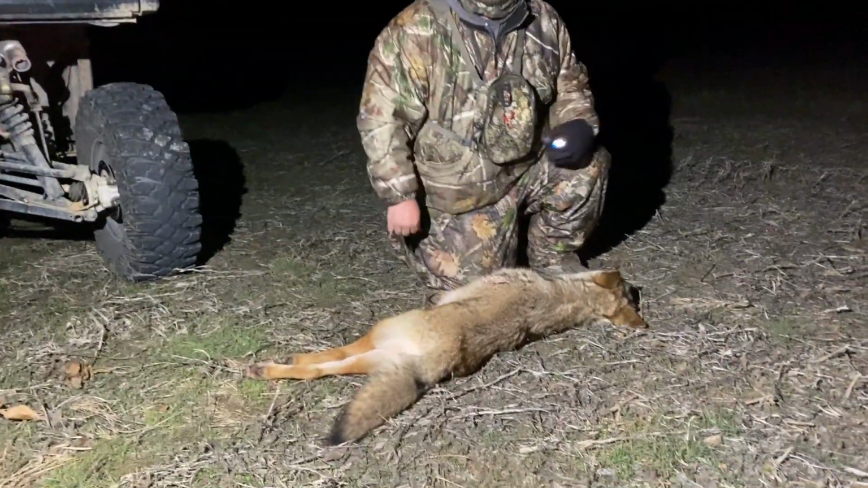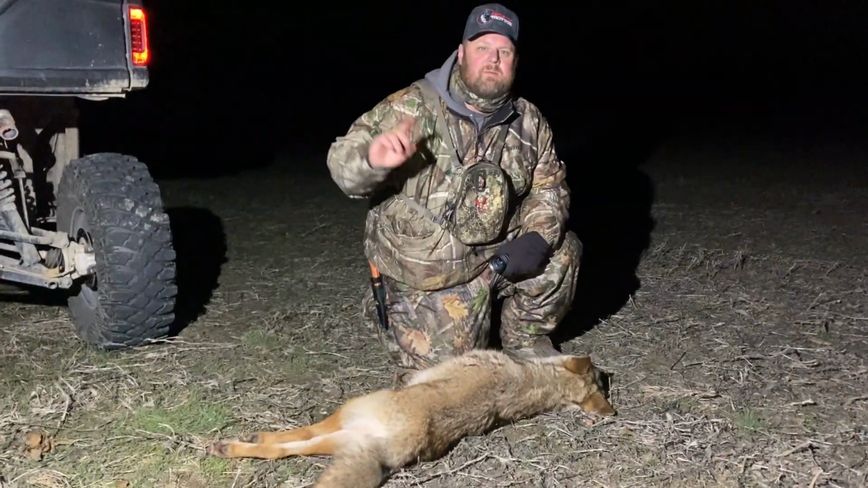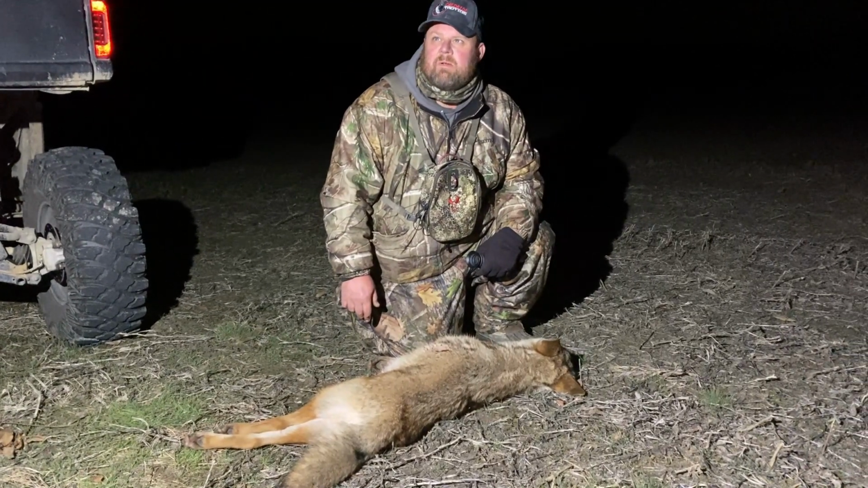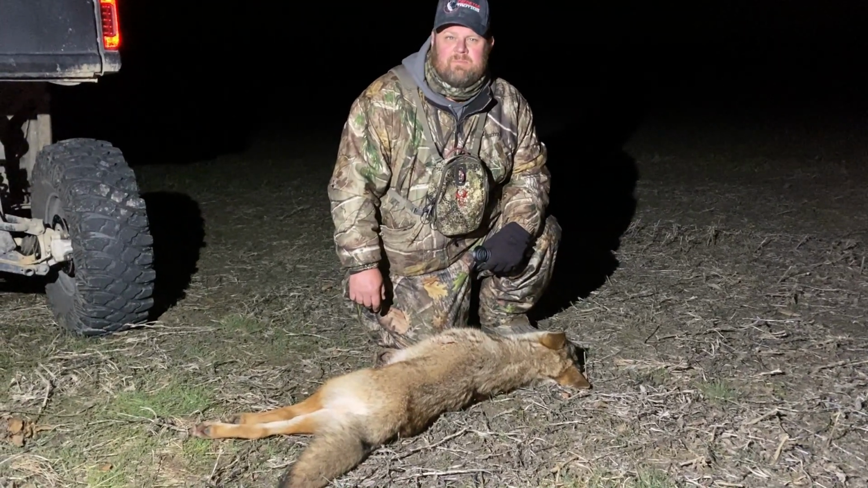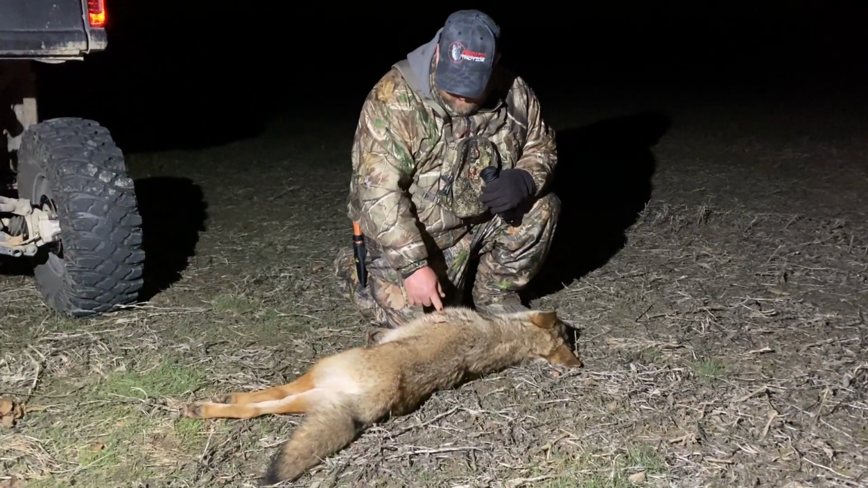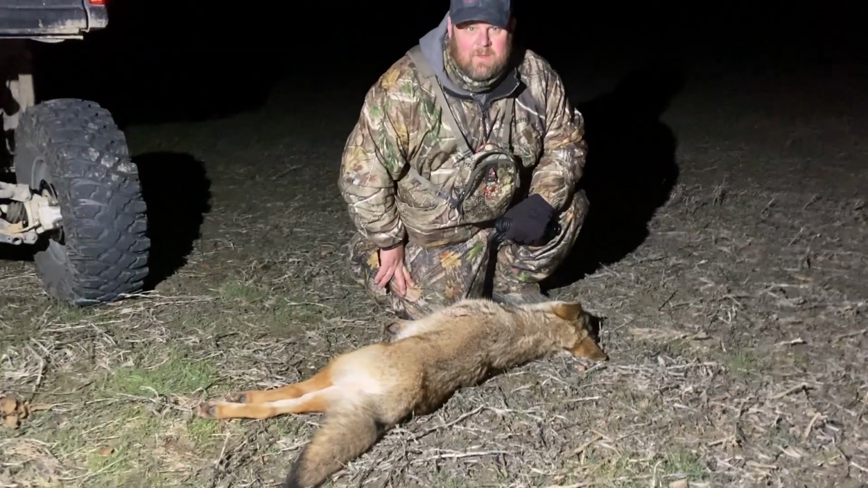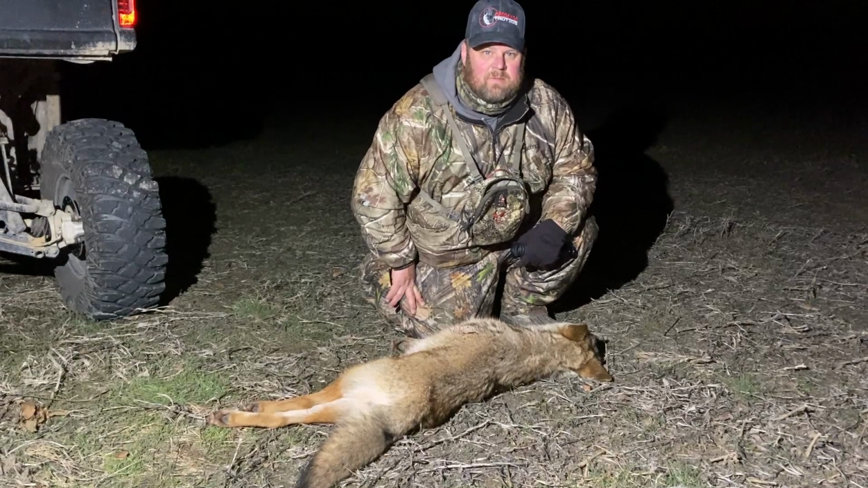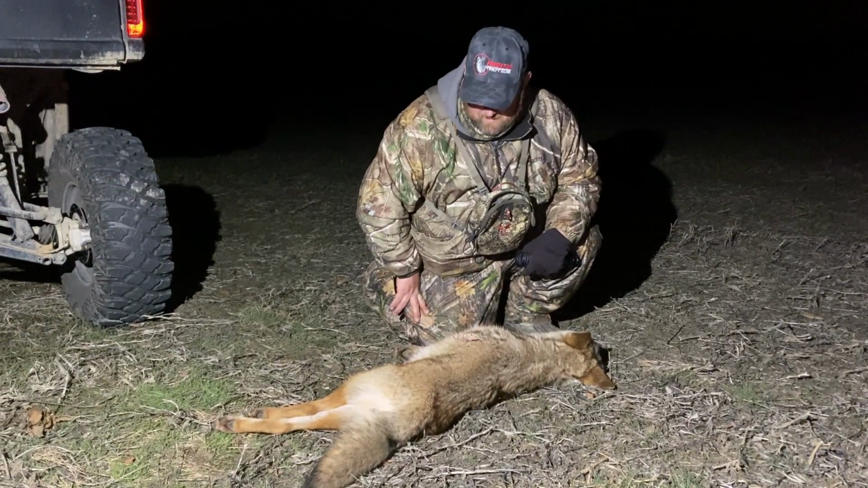That was a long shot. They ran all the way back. It was just on this side of the barn. How many yards did you say it was? 477 to the back of the barn. I aimed at its heart right here in the center. Dogs are firing off everywhere. He stopped broadside, so I took the long shot, put it right on him.